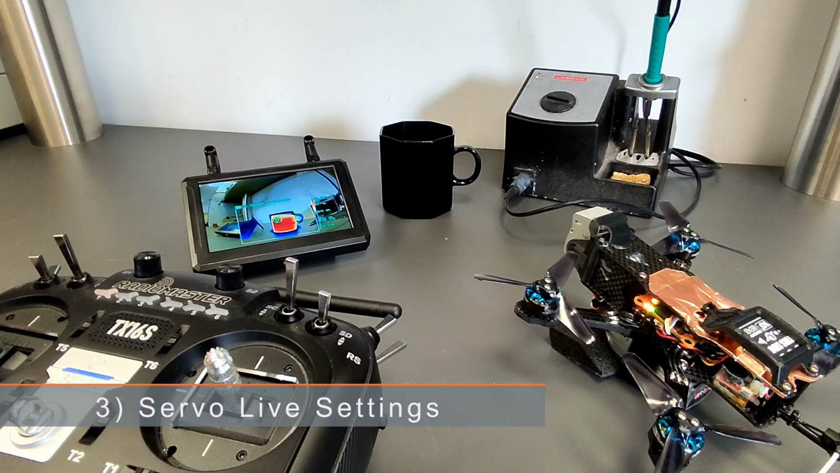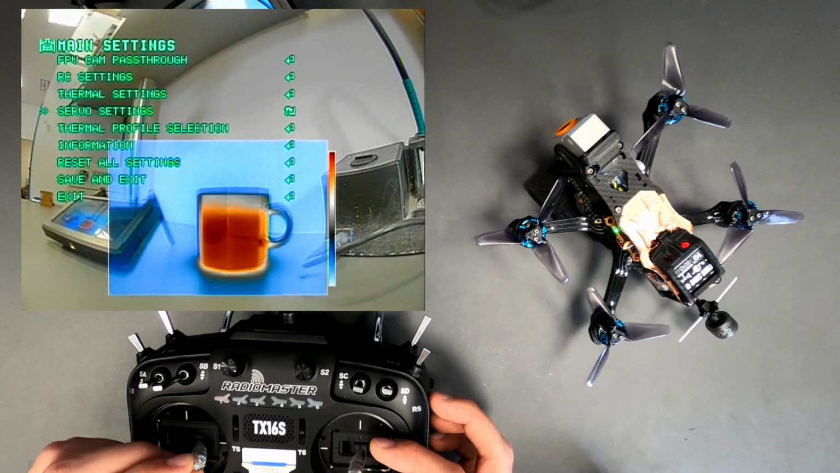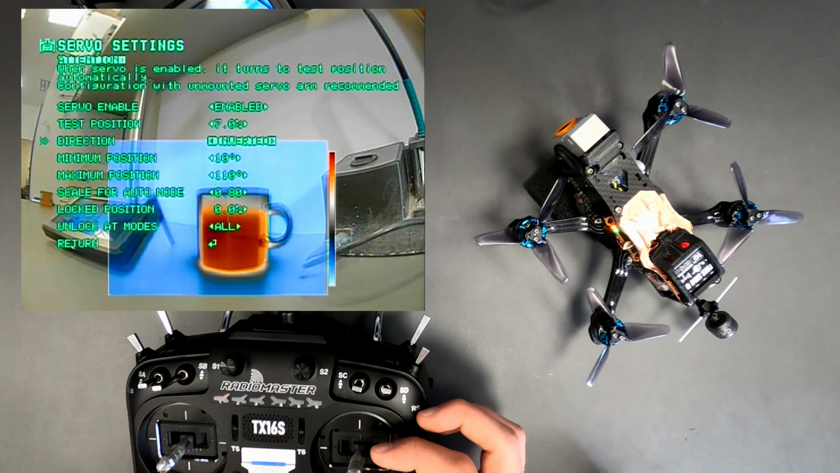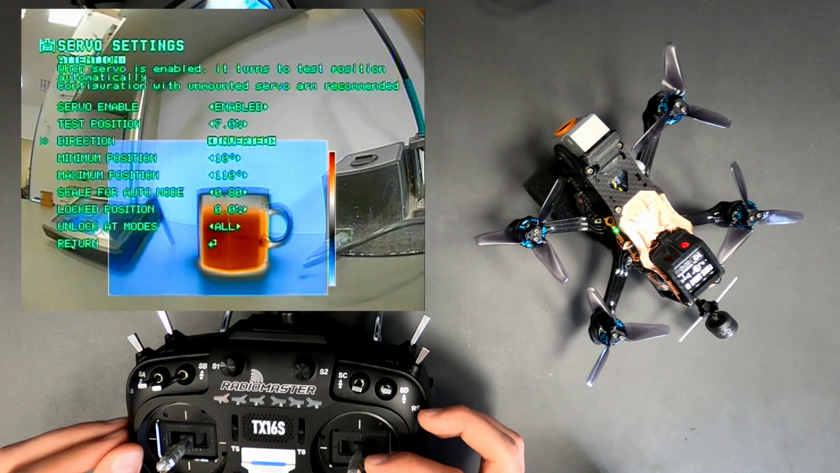To make it easier to set up the servo motor, there is now a live positioning for each parameter. Go into servo settings. Here it enables you to see the effect of the setting immediately. The functionality remains the same. Minimum and maximum positions are approached directly.